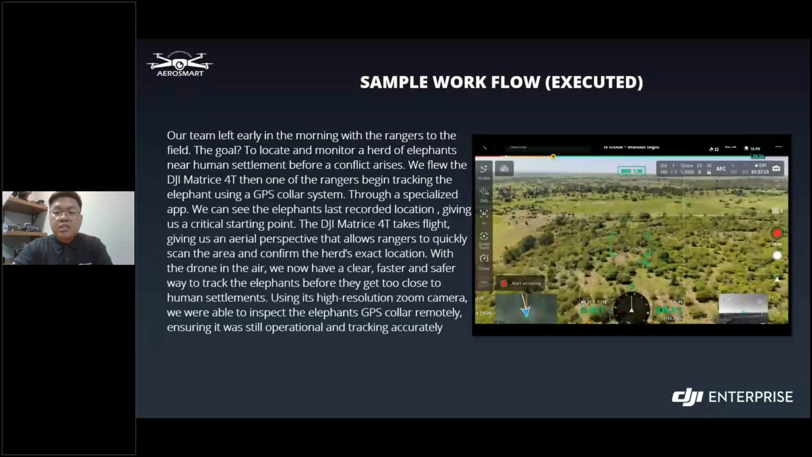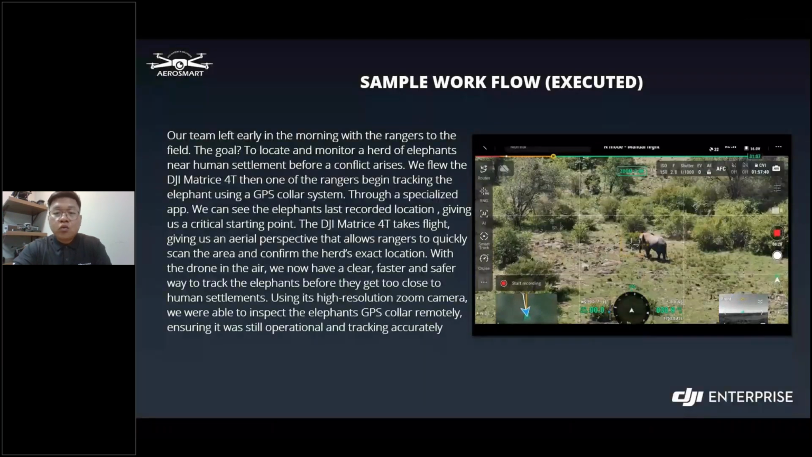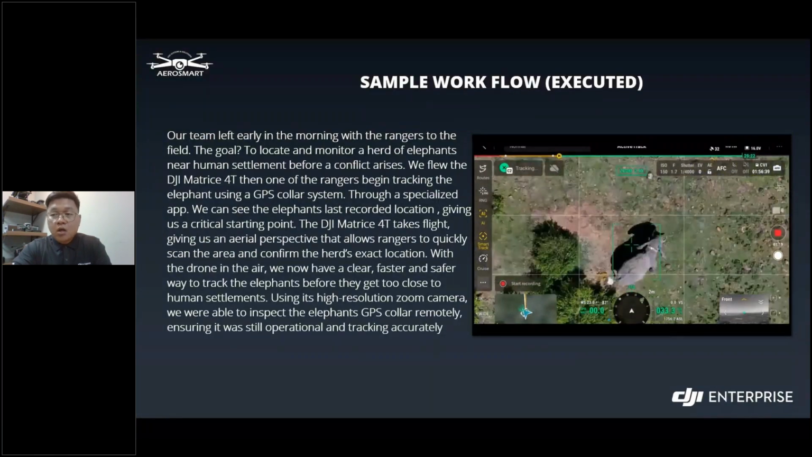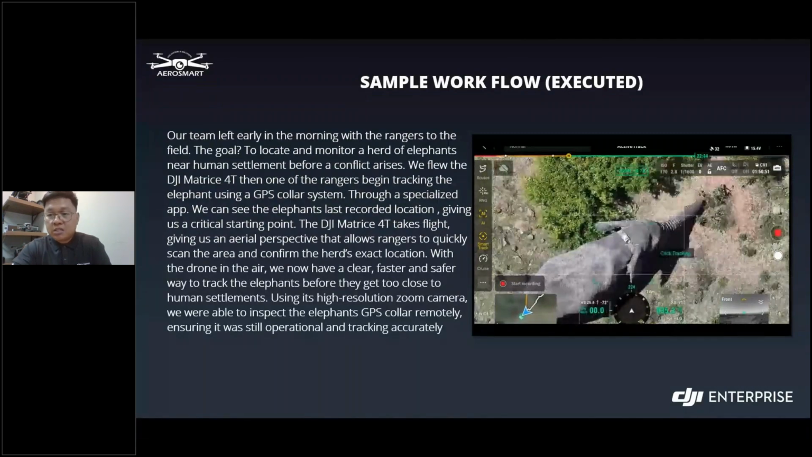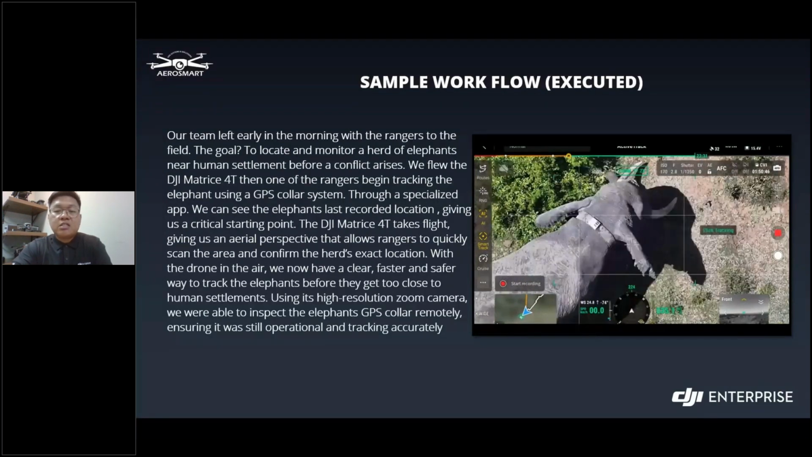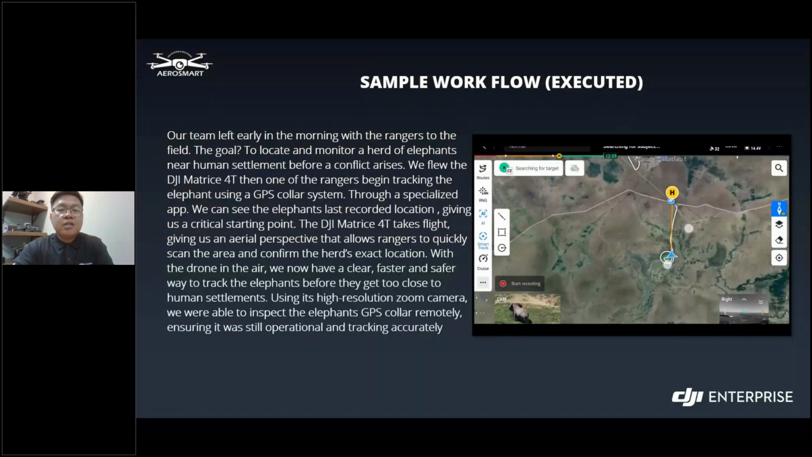So the DJI Matrice 4T takes flight, giving us an aerial perspective that allows rangers to quickly scan the area and confirm the herd's exact location. With the DJI in the air, we now have a clear, faster and safer way to track the elephants before they get too close to human settlements. Using its high resolution zoom camera, we are able to inspect the elephant's GPS collar remotely, ensuring it is still operational and tracking accurately. Yeah, it's a nice video.